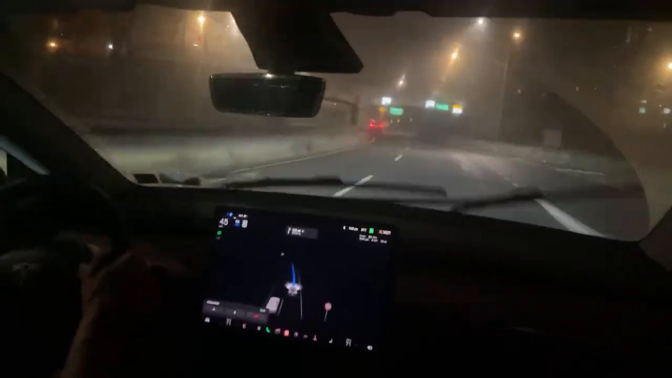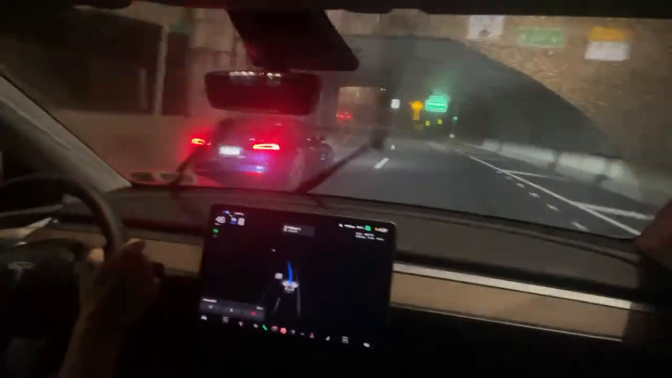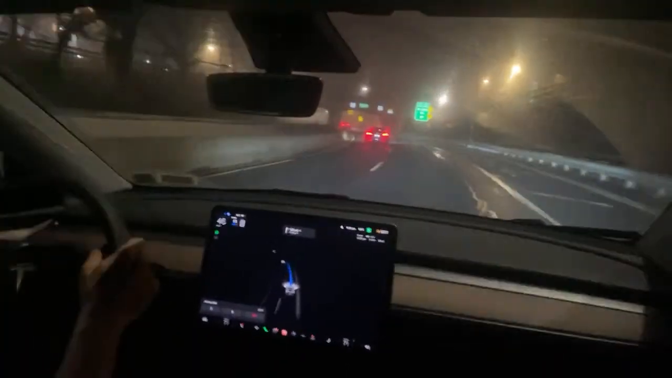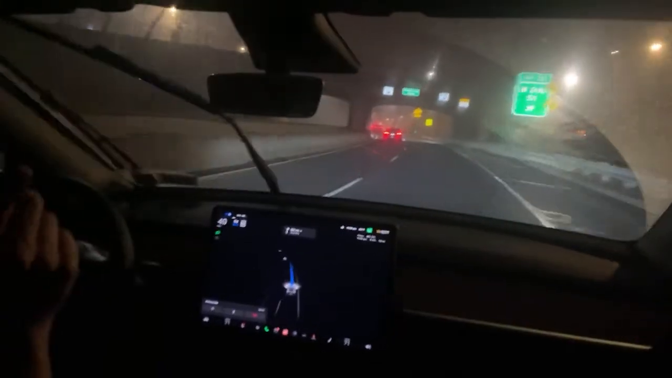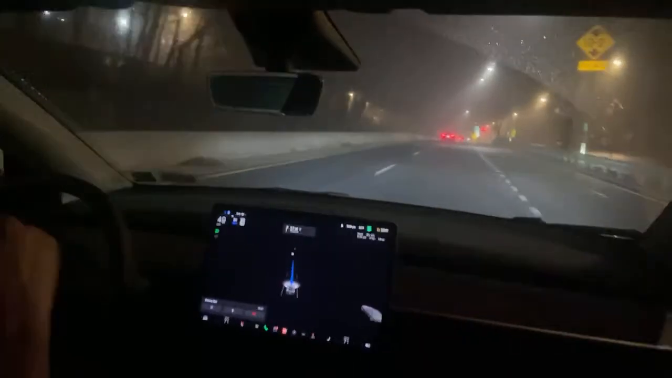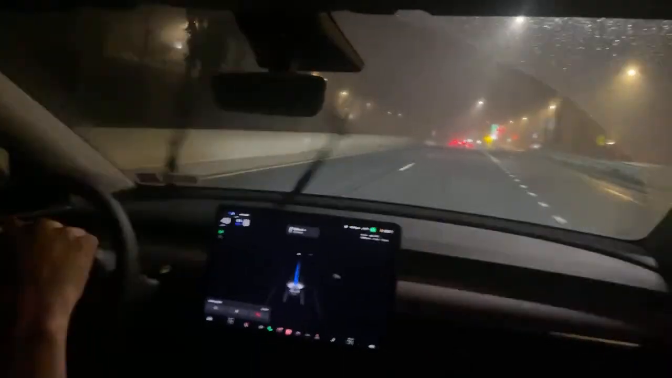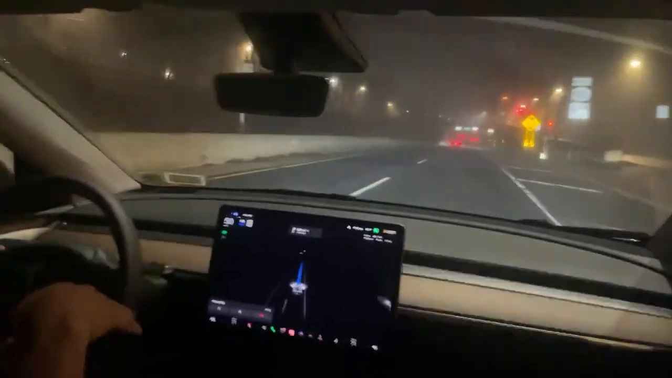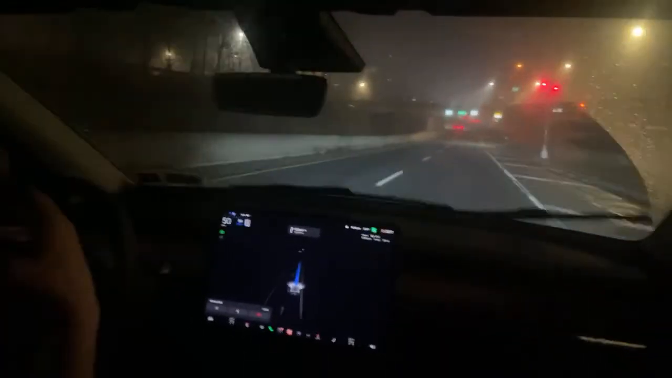All right, so everybody, that's interesting right there. I had to power through that. I didn't disengage the full self-driving, but there's a stop sign over there where you get on the highway, and every time the car goes to slow down on the highway as we come up to it.